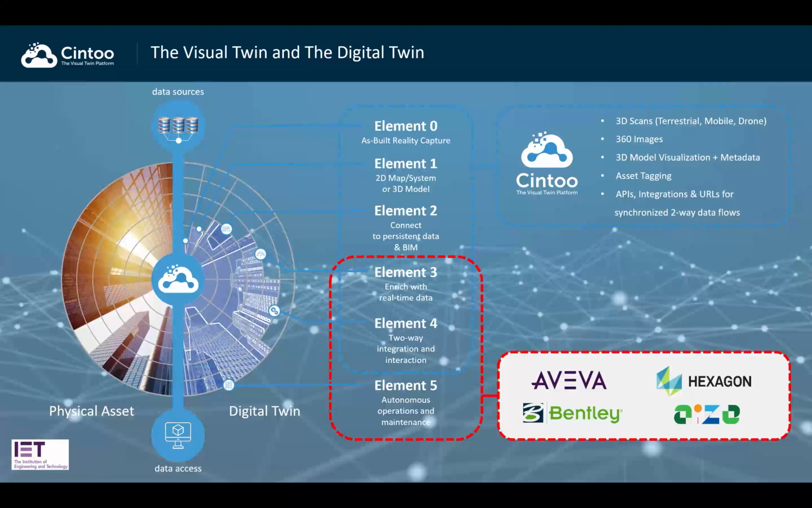In the context of Sintu, as you see on the top right, what we allow our customers to work with is 3D scans. Obviously, that's the solution that Sintu developed. And we can also display the 360 images that come with your scanner, or also separately. We also allow you to display your 3D models with the metadata. We have some interesting solutions for you to tag your assets, which I will discuss later on. And you can also plug into Sintu with our APIs.